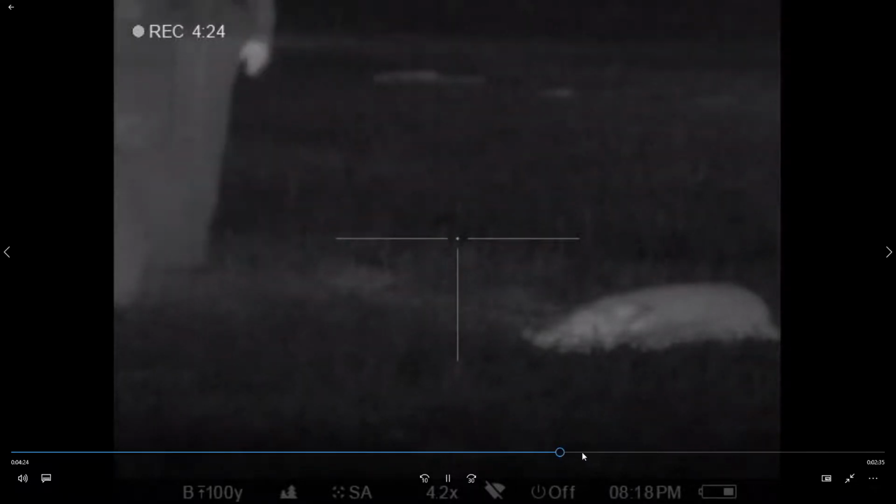Anyhow, those hogs were 30 yards off when we shot them. But we sure never expected them to come right to us like that. That was kind of unusual. Okay, we're going to go on to the next video.